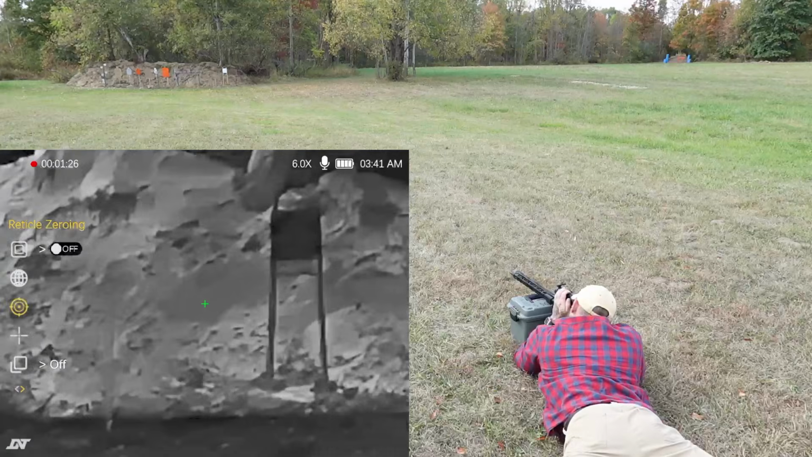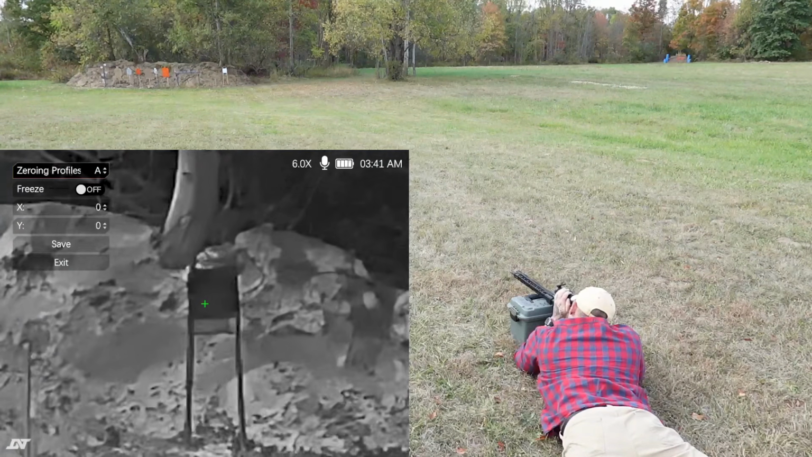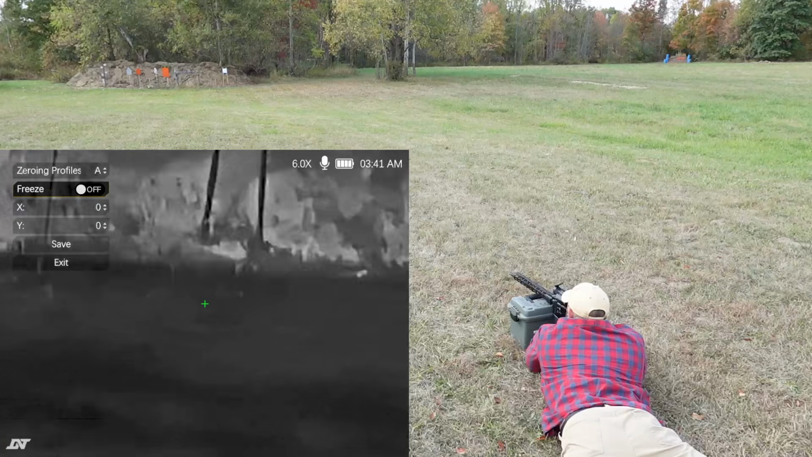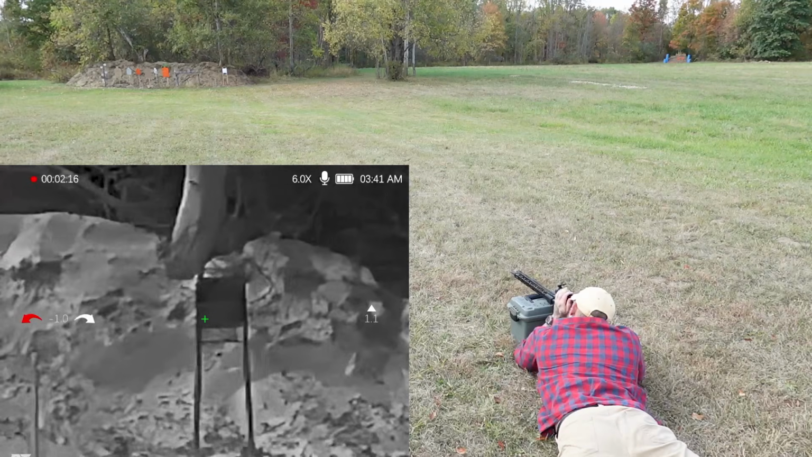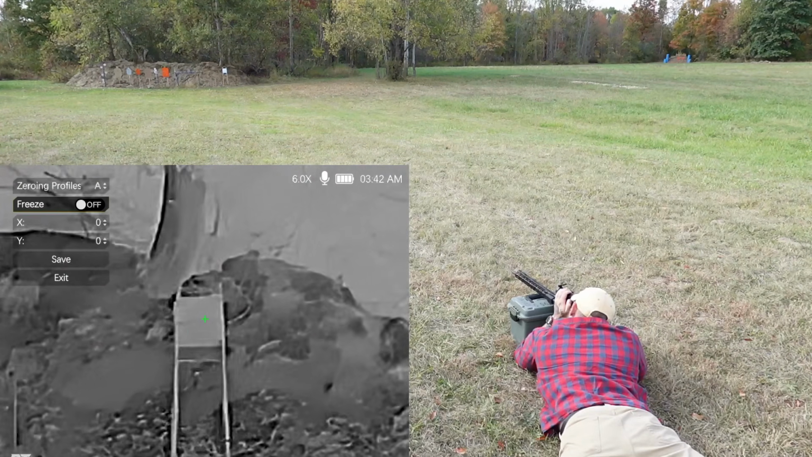We're going to scroll up to the zeroing. Click 0. And now it has a freeze frame feature. And I will showcase that right now. So now we're going to try to shoot center mass and see what we can find. And I'll show you the feature of the one-shot zero. Let me try a different one. Scroll down to freeze. Let's see if we can see it.